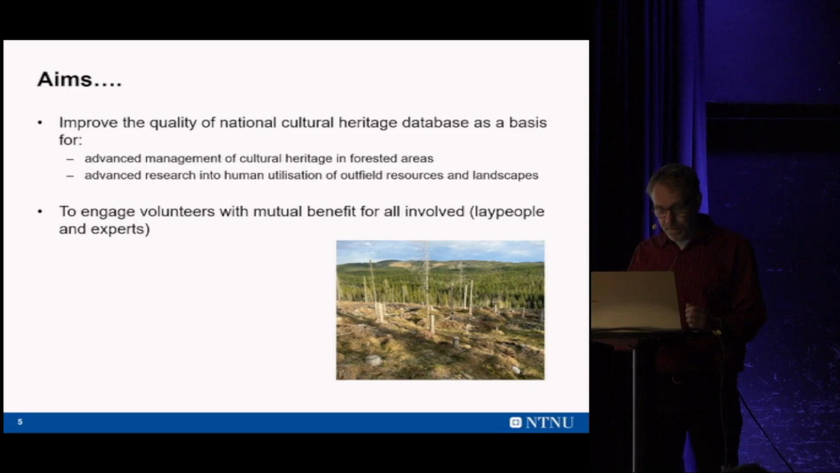So the problem is that the cultural heritage database is significantly underrepresented in terms of forested areas. That was a very important reason why we wanted to do this, because the database is a backbone for both cultural heritage management, but also for research on cultural heritage.